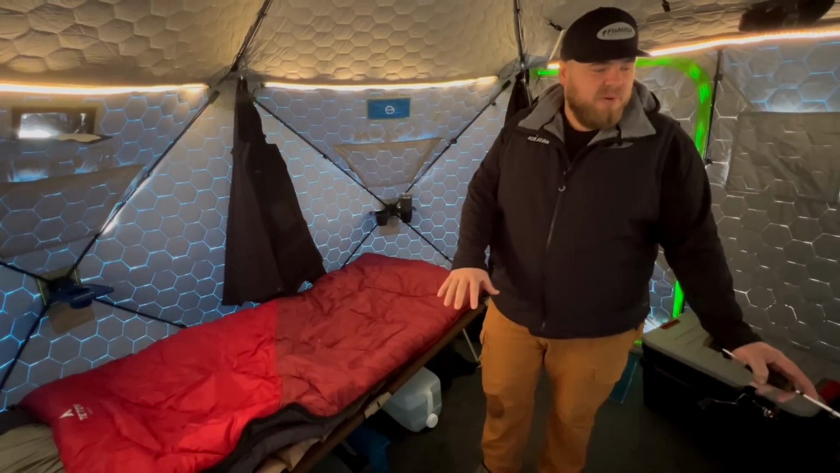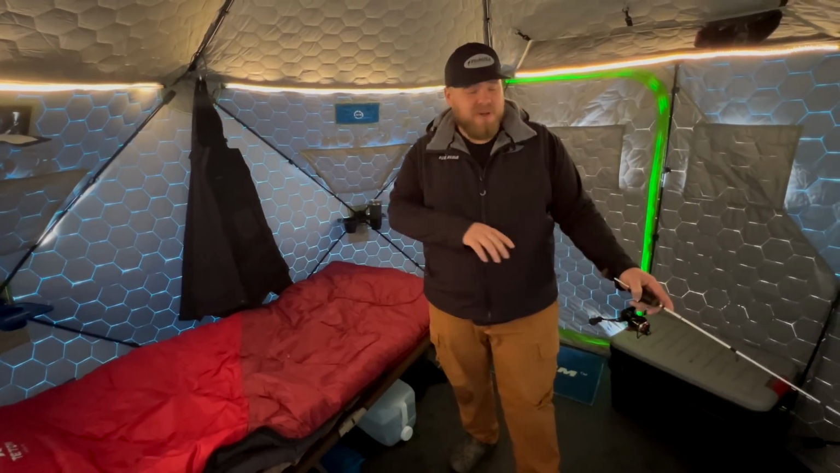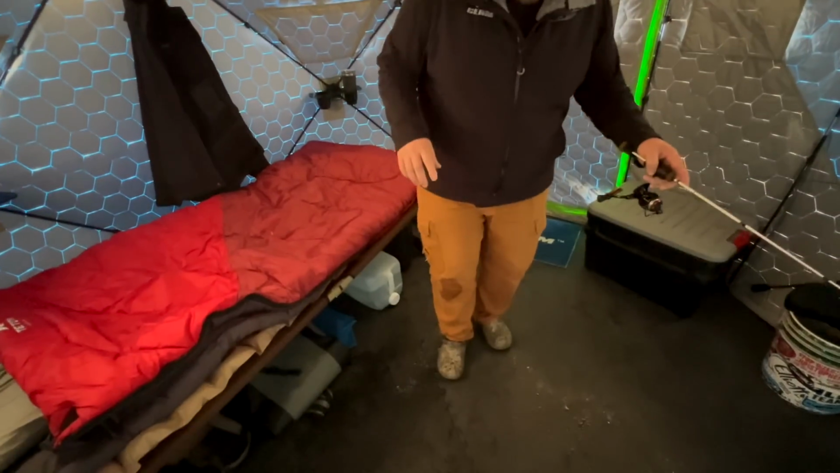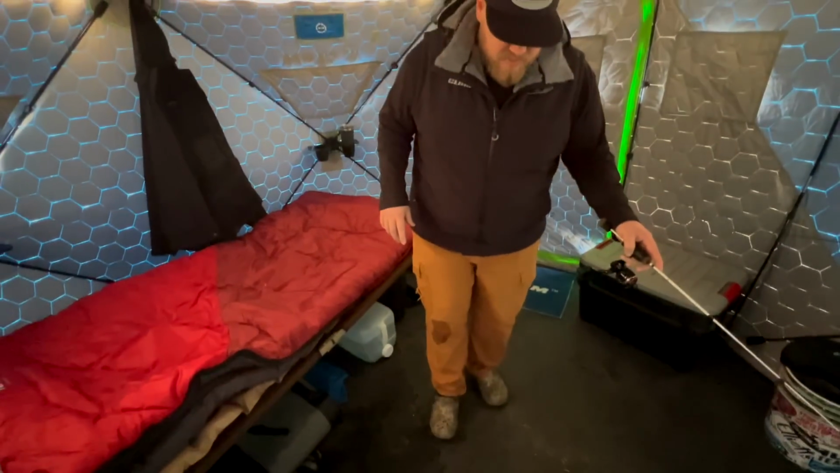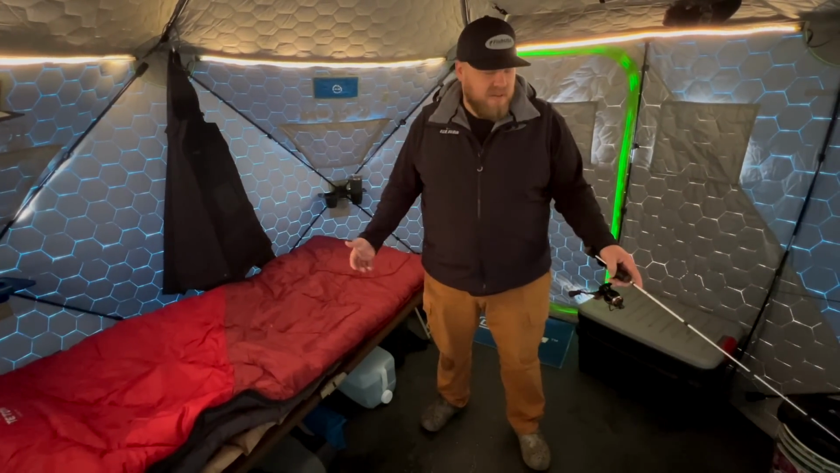I know some people will put, sorry, I can't talk when there's a fish on the graph. I know some people will put a tarp underneath so that you don't get the water sort of secreting up after it melts if you've been there a couple days. We were just gonna be here for one night, so I wasn't worried about it.